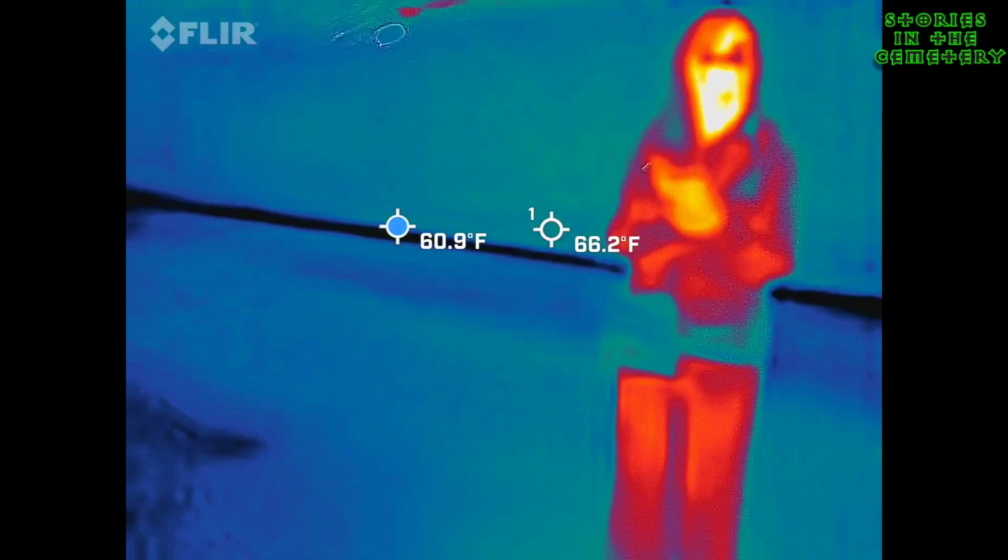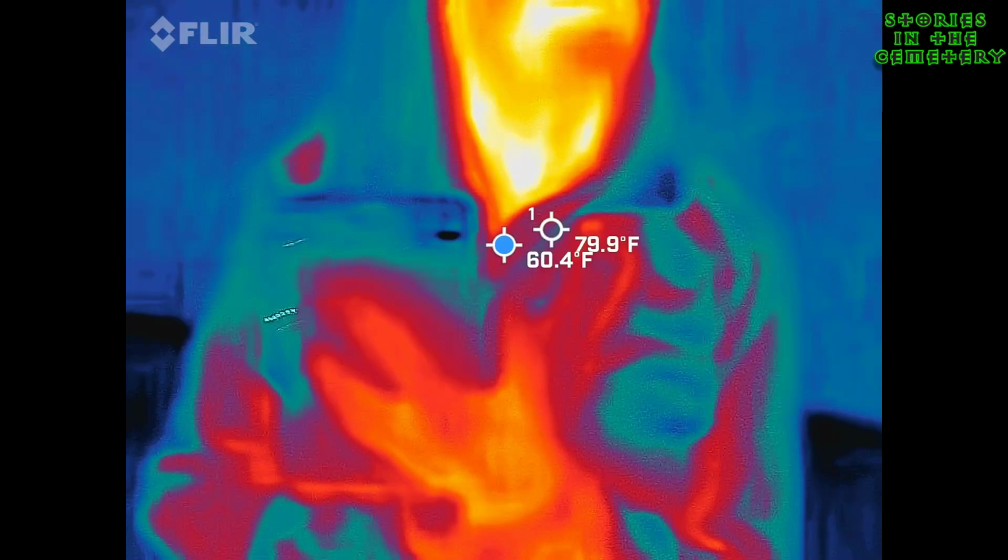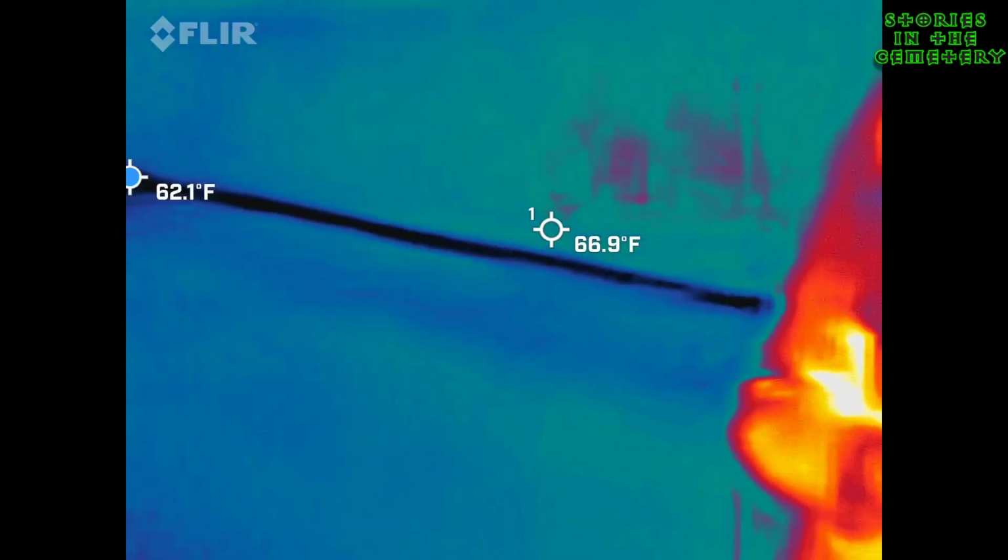What did you see over there? Did you see something? Was it a cool spot? It was cool, but it wasn't as cold as it was down by. Yeah, it wasn't like super cold.